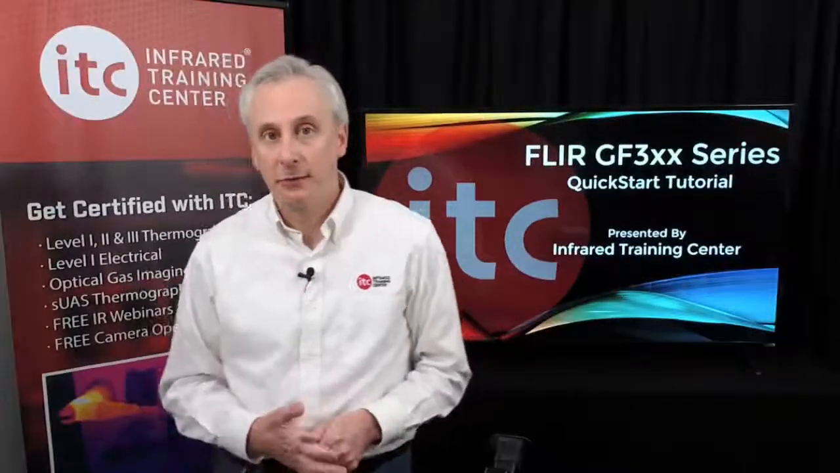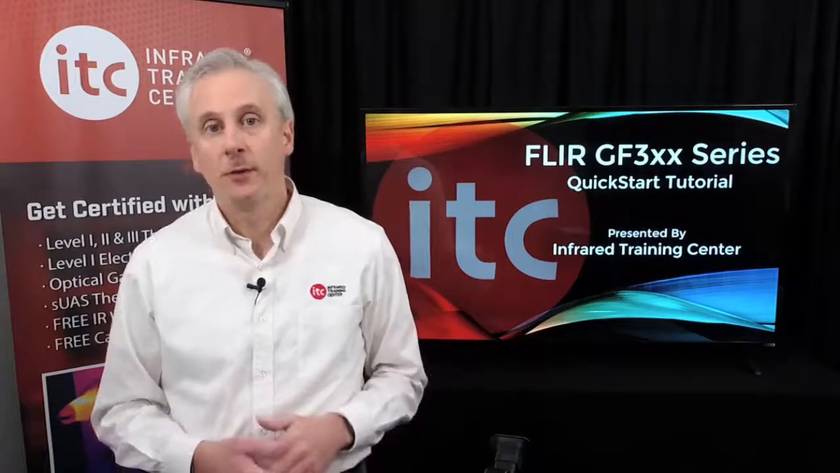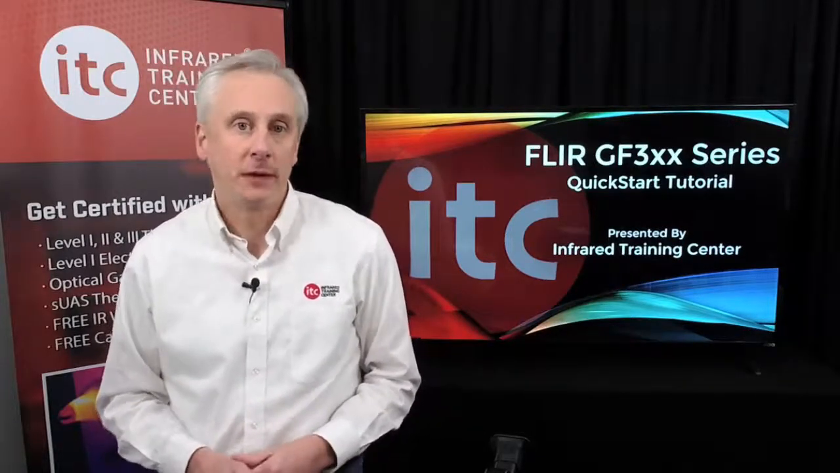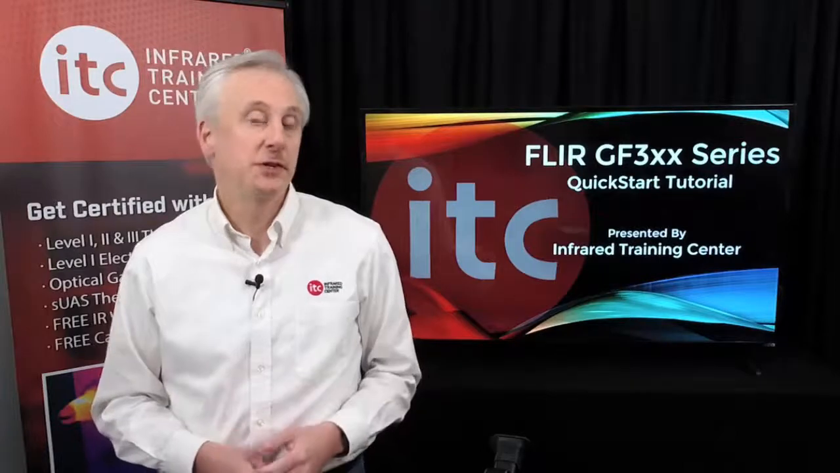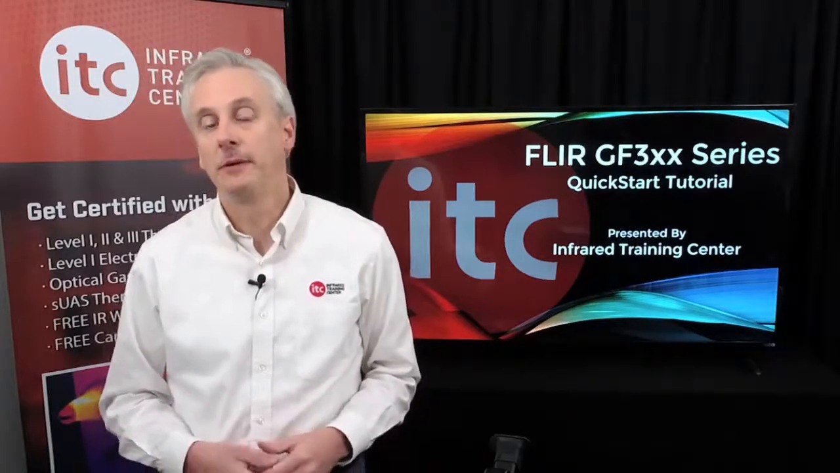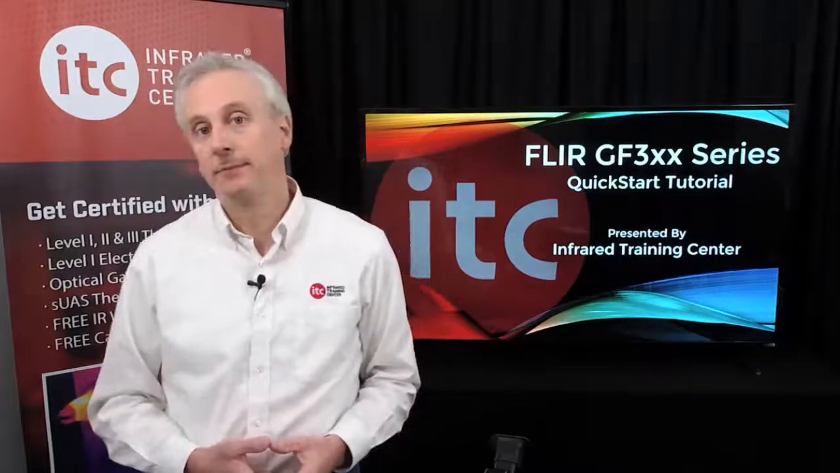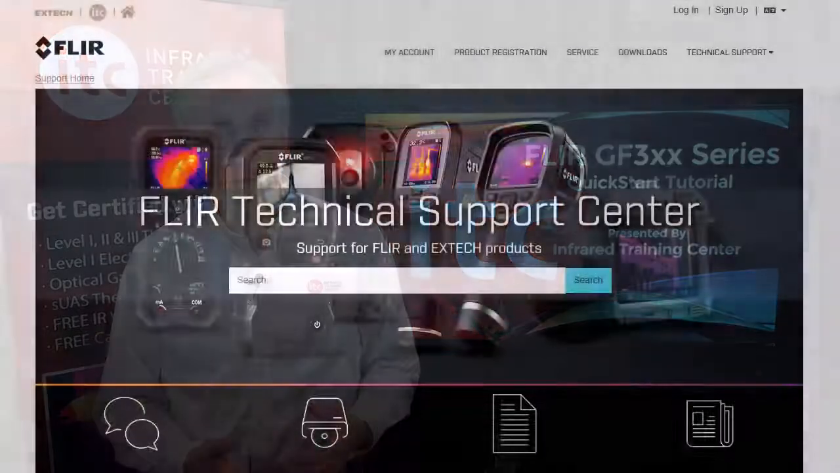It's always a good idea to register your camera as soon as possible. Registration will typically extend the warranty of the thermal imager. The GF3xx cameras must be registered in order to create the unlock code that is required to use the camera. Registration can be done at our FLIR Support Center website. To access the page, go to